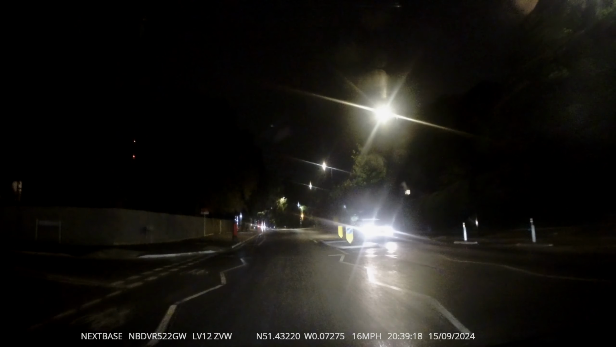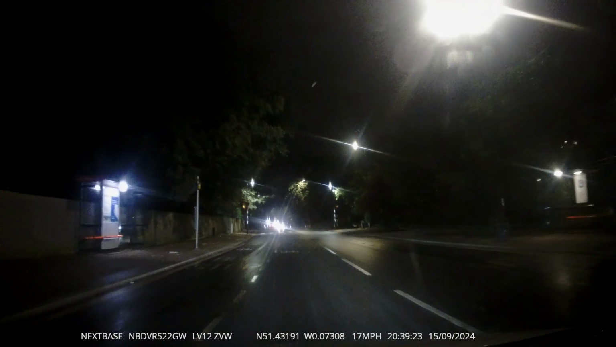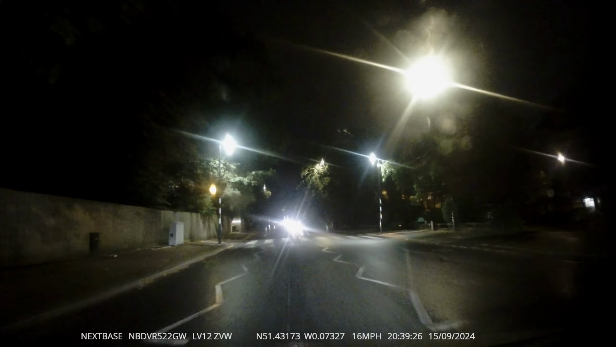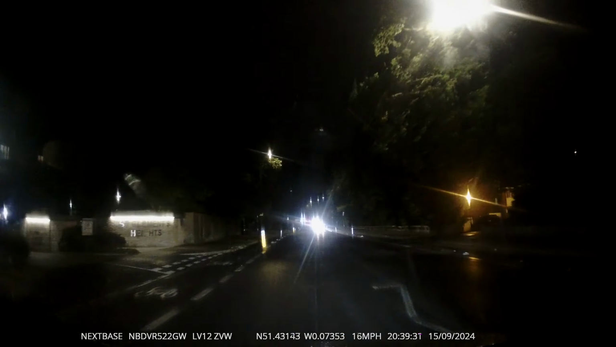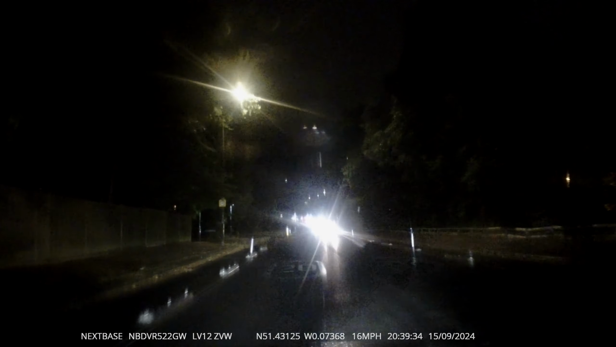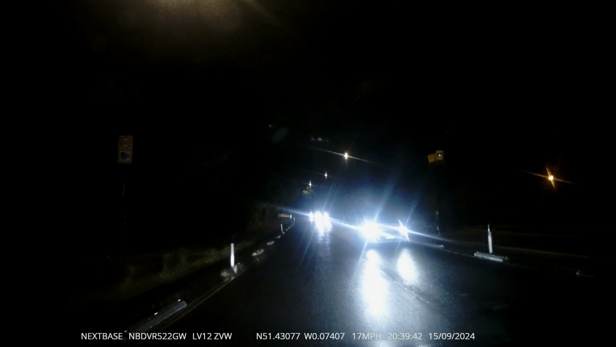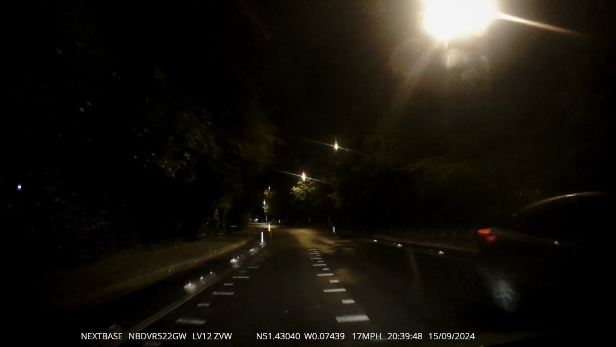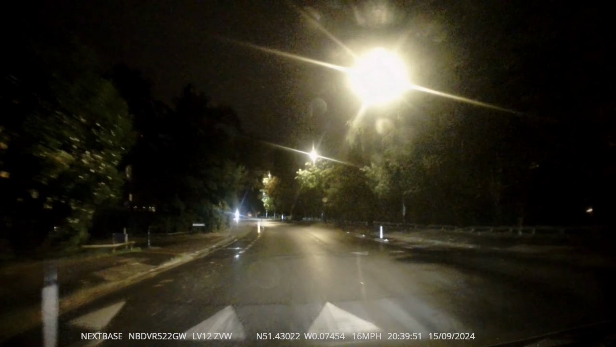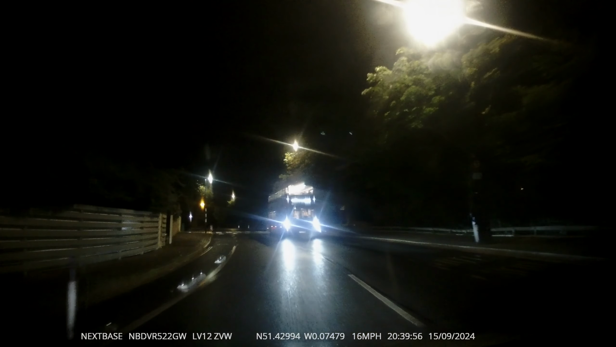Another zebra crossing ahead of me, I can see it's clear, even though it's dark. Zebra crossing again.